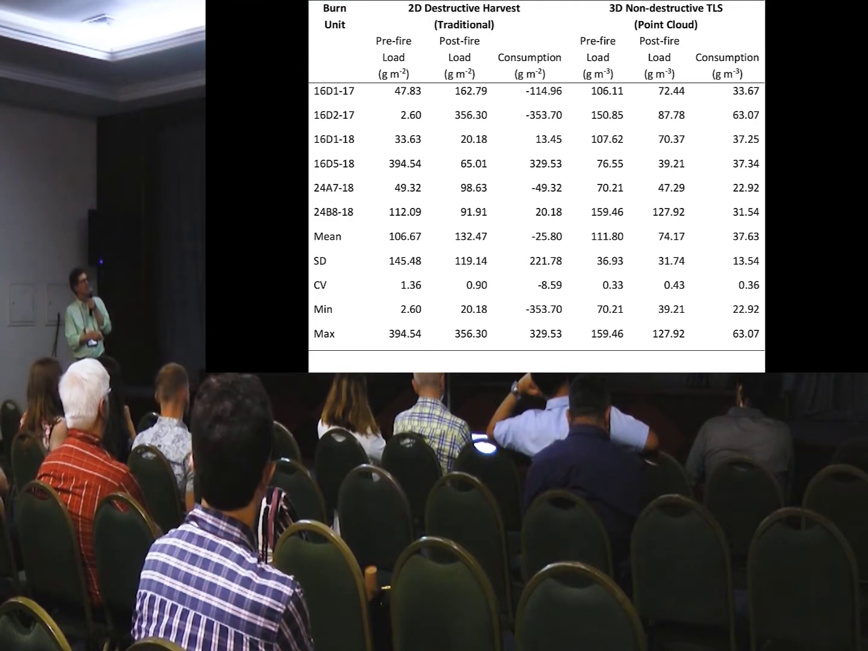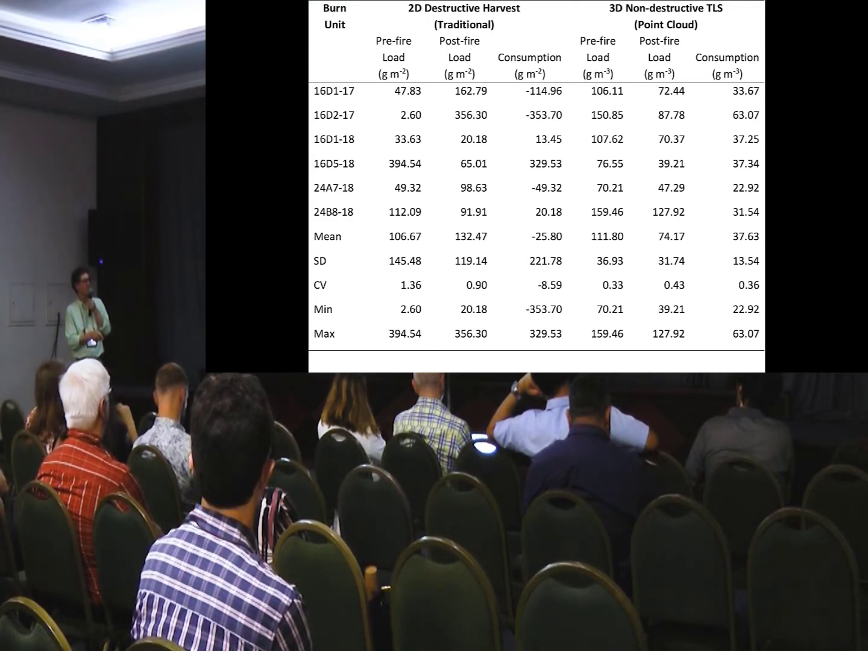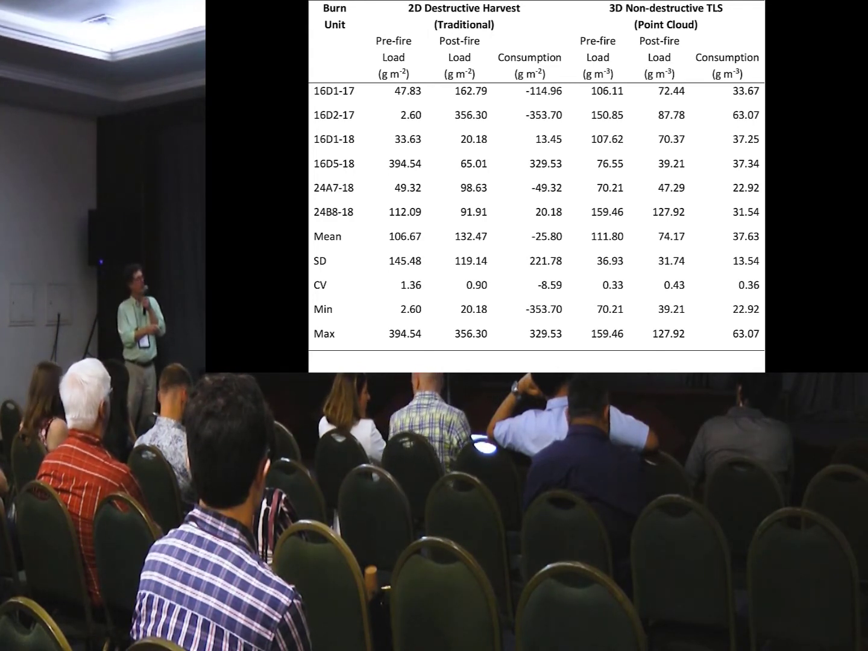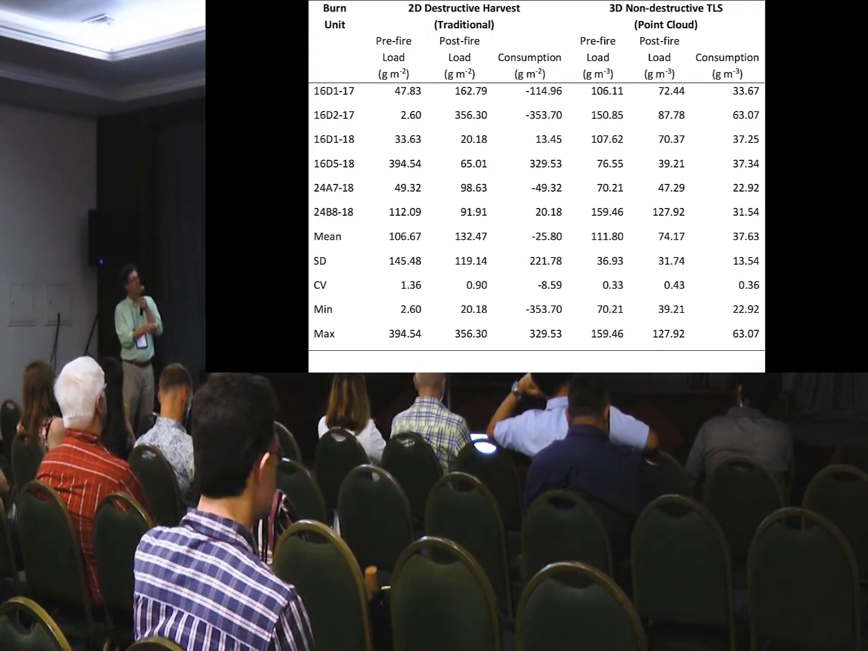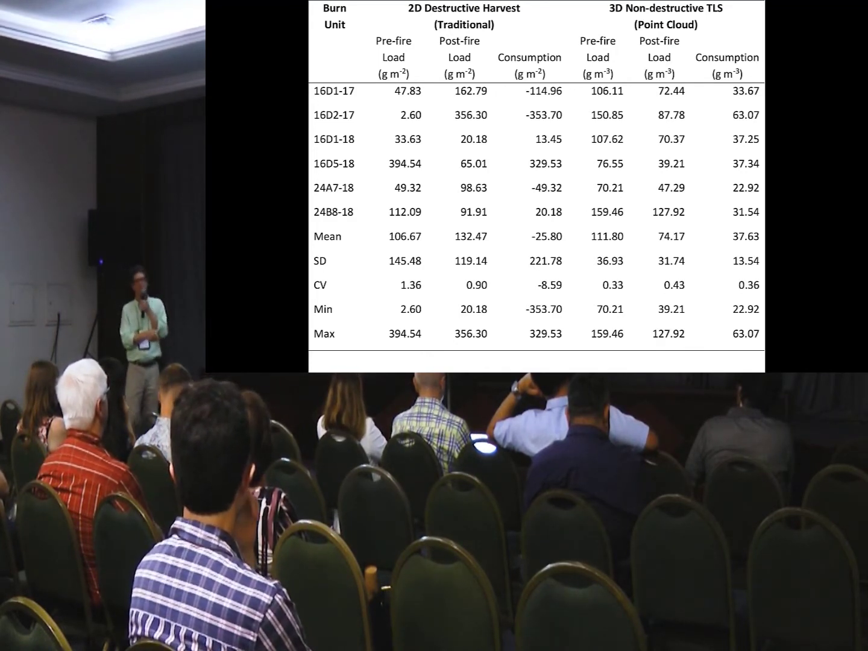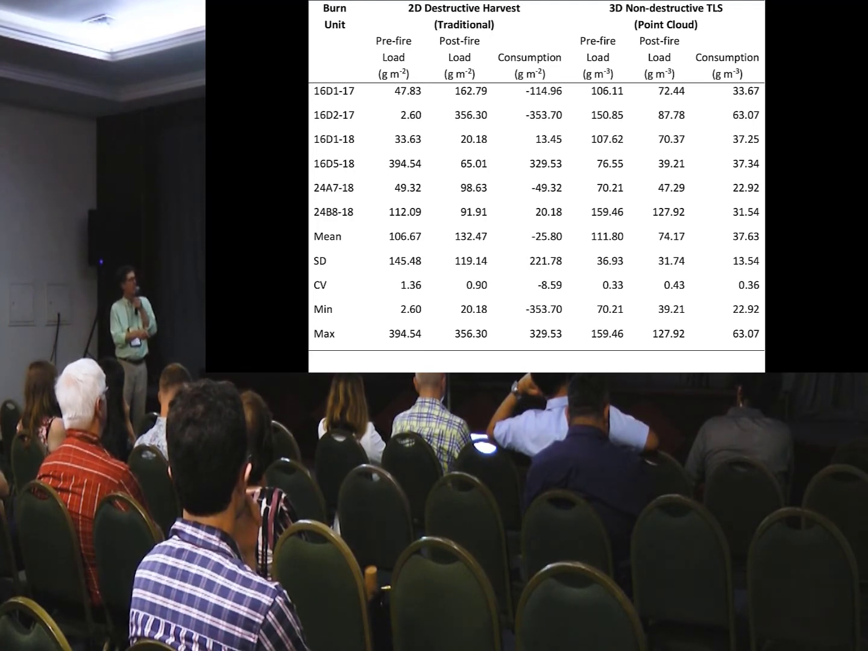The mean was actually negative consumption for shrubs, so this is completely inadequate. It's an undersampling problem. However, with the 3D TLS point cloud, we have much more stable consumption estimates based on more stable pre and post-fire maps of shrub fuel density.